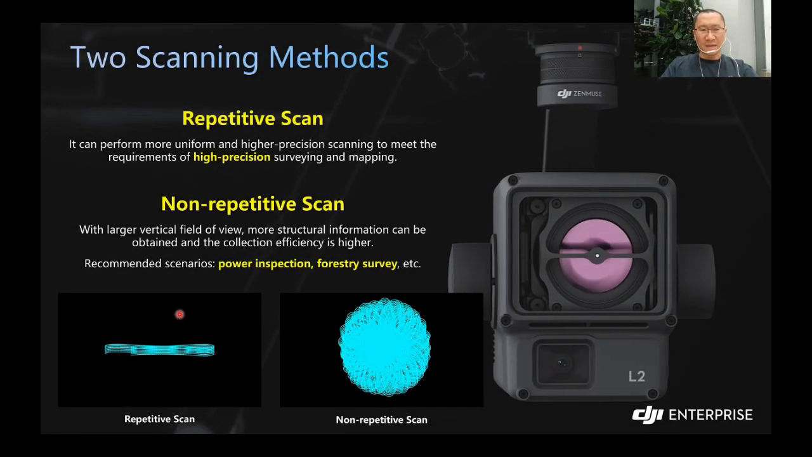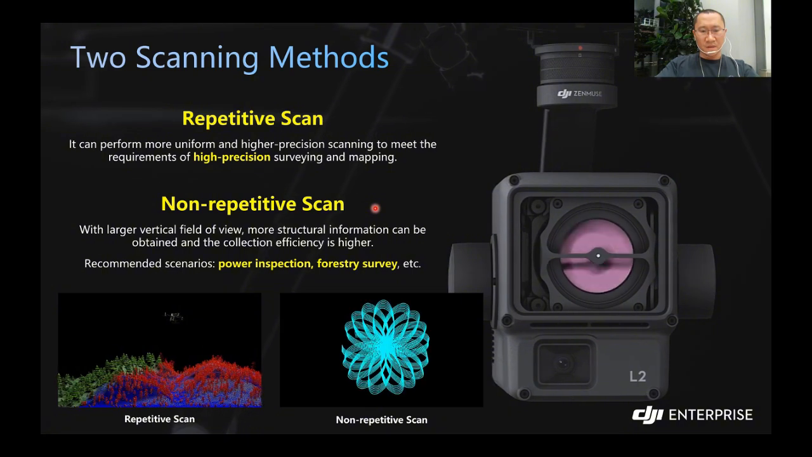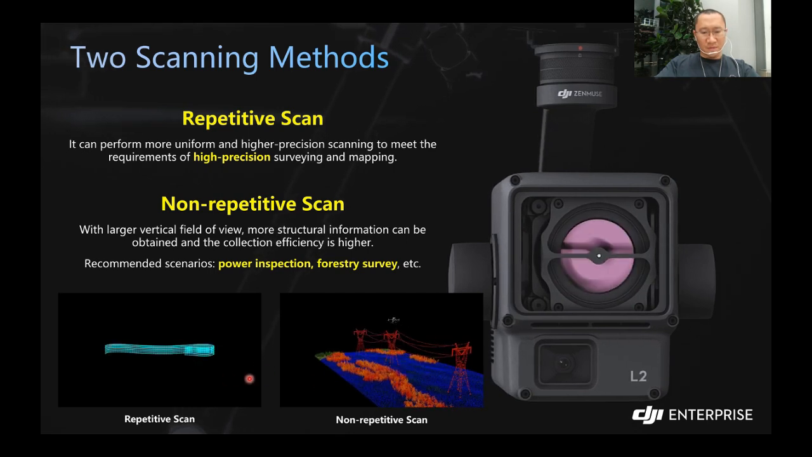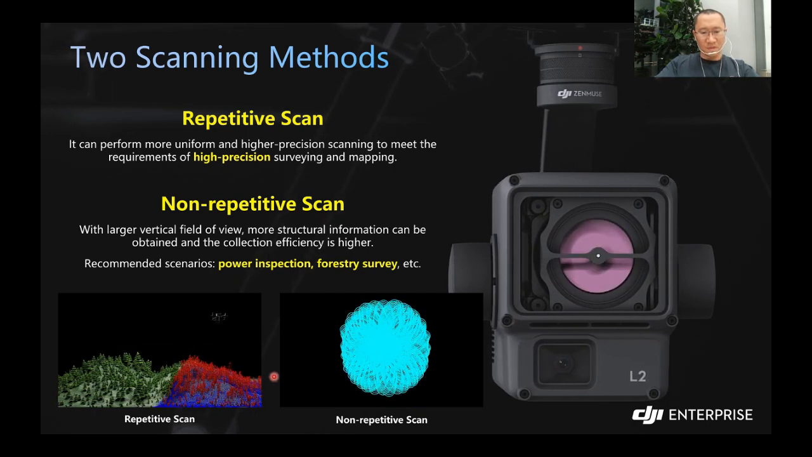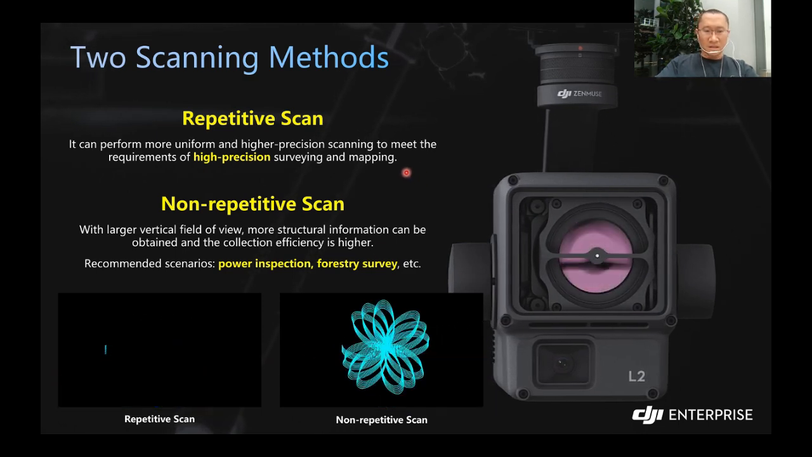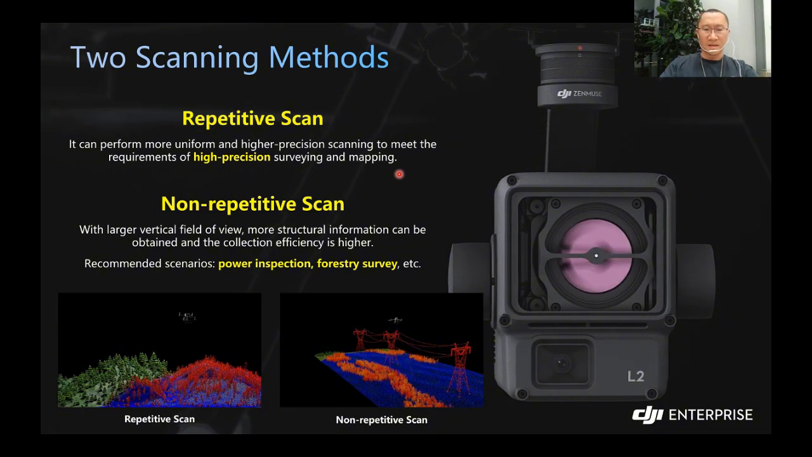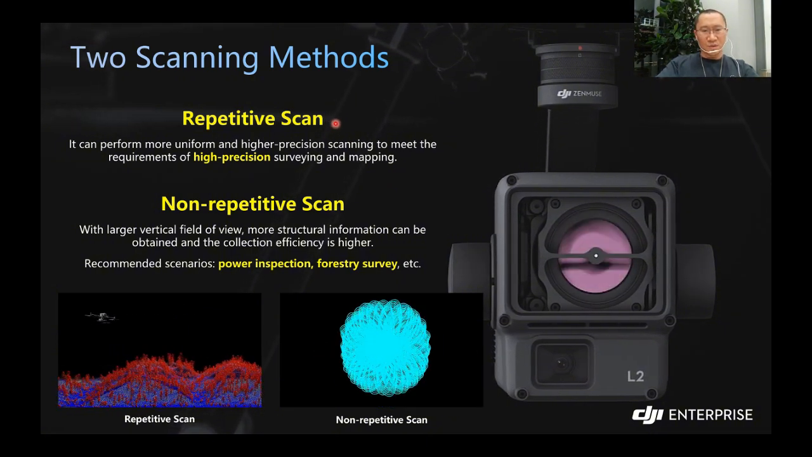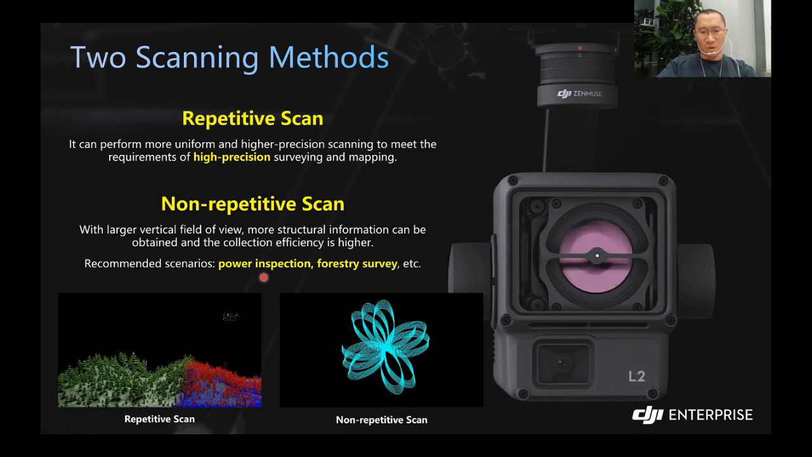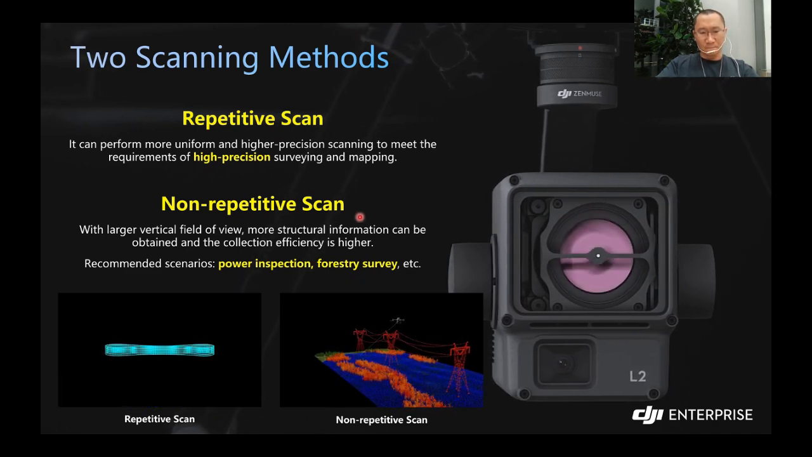L2 has 2 scanning methods, same as L1, which is repetitive and non-repetitive. So what does this mean? How does it look? I have attached 2 GIF photos at the bottom. You can see how it works theoretically. But if you want to use it for surveying and mapping, wanting high accuracy, then we recommend you use the repetitive scanning mode. But if your target is power line, power tower, forestry, etc., then non-repetitive mode is recommended.